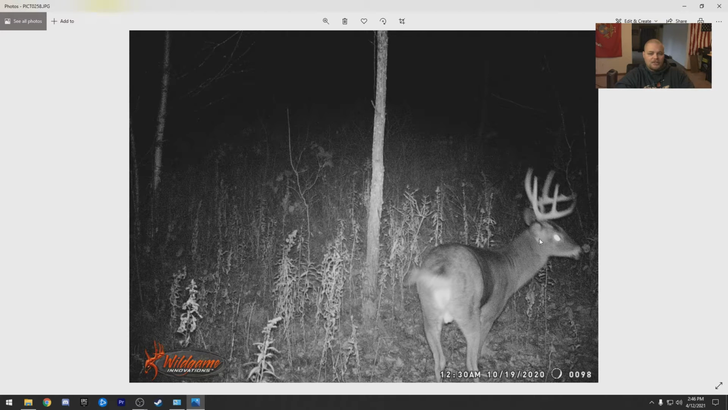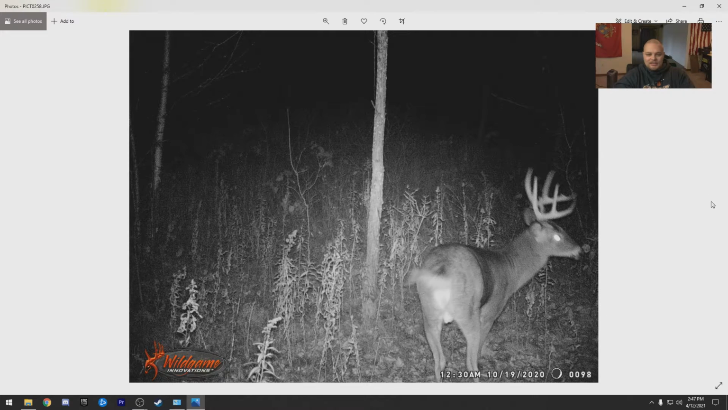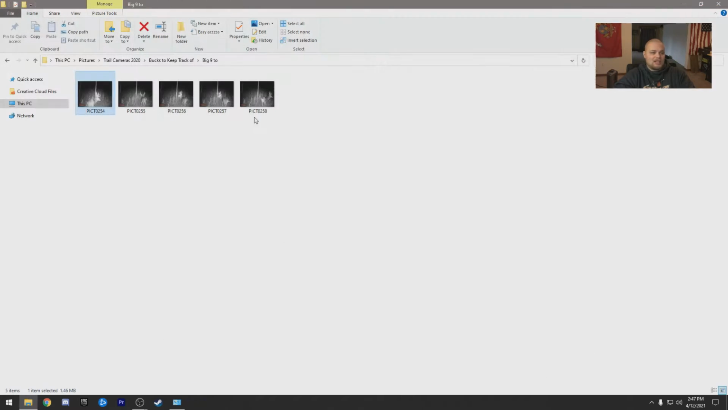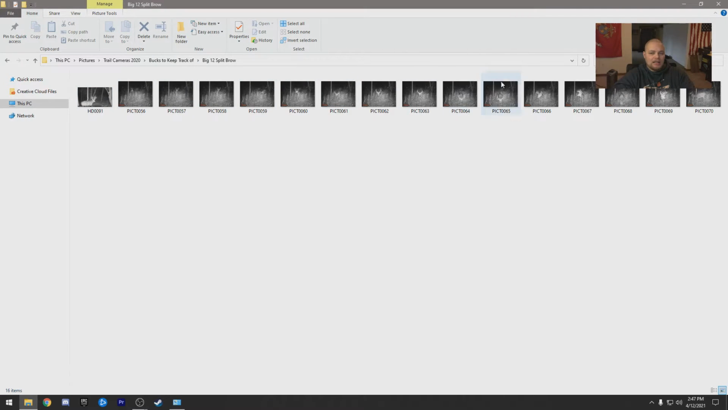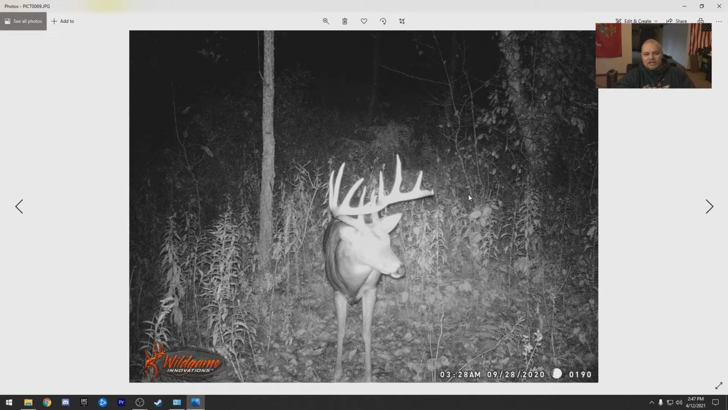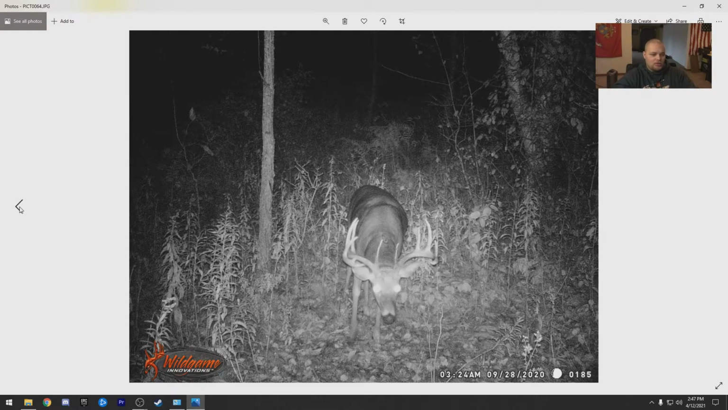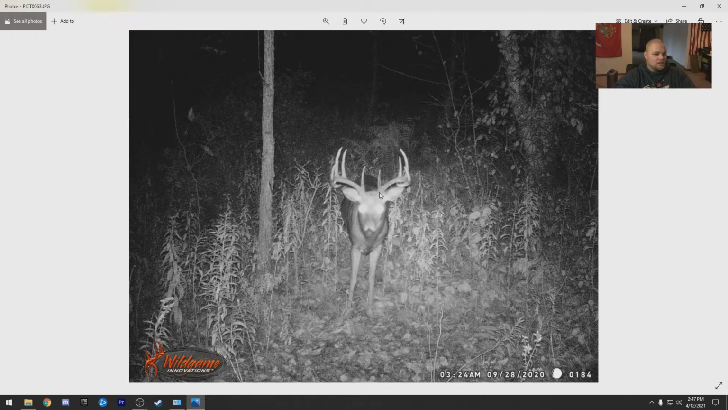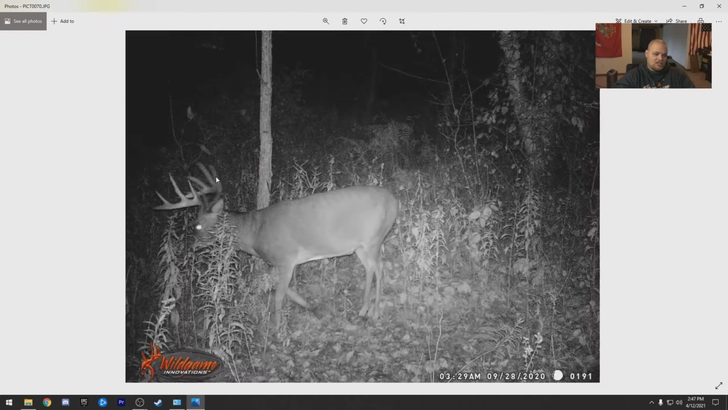Just the perfect symmetry. Can't wait to see him next year. Going to be massive. I hope this buck isn't dead. Going to be an absolute monster come next year. We only had him a couple times. So we had him early season. That's gonna be our best chance this upcoming year too.